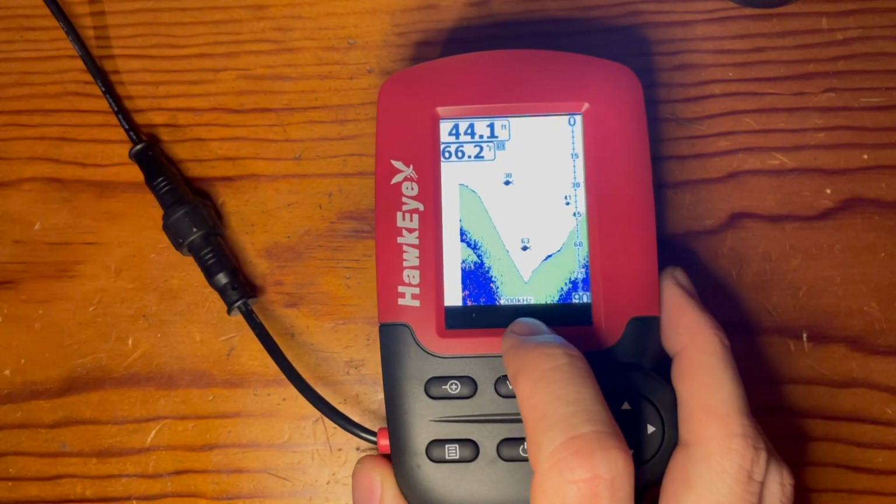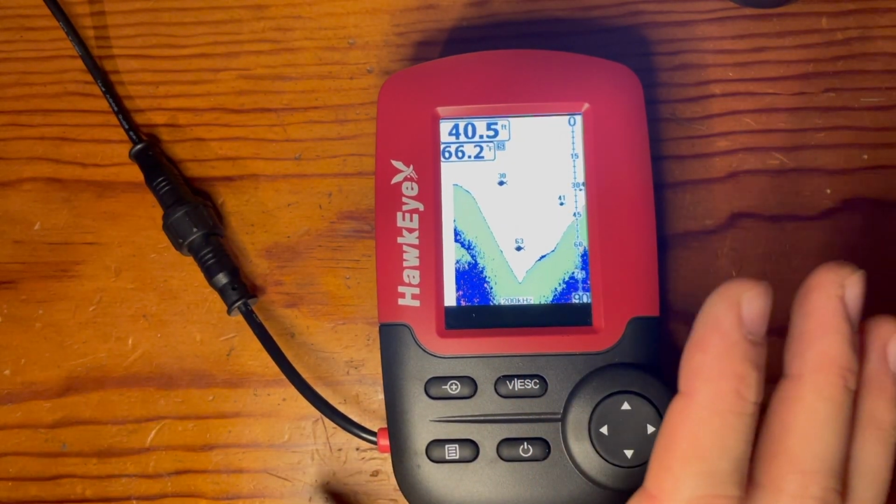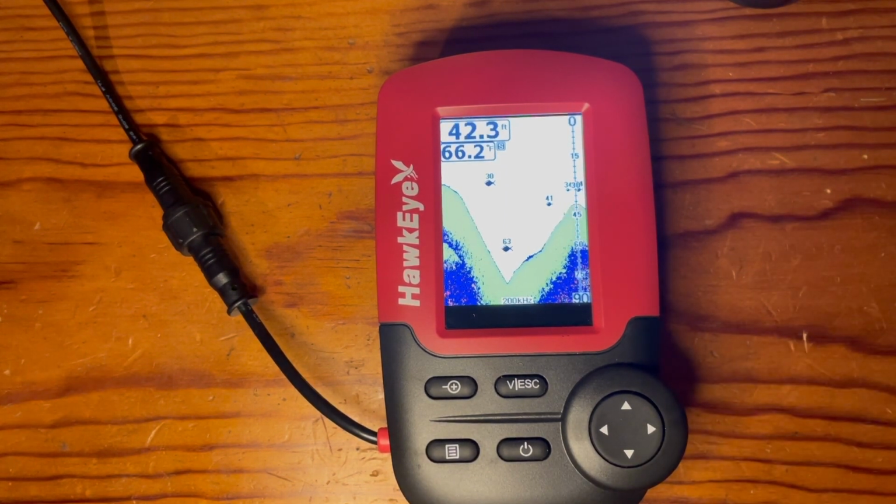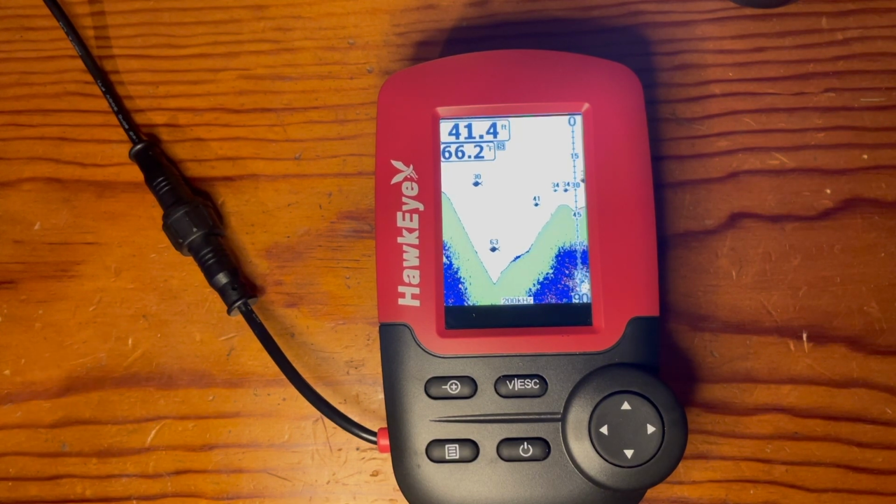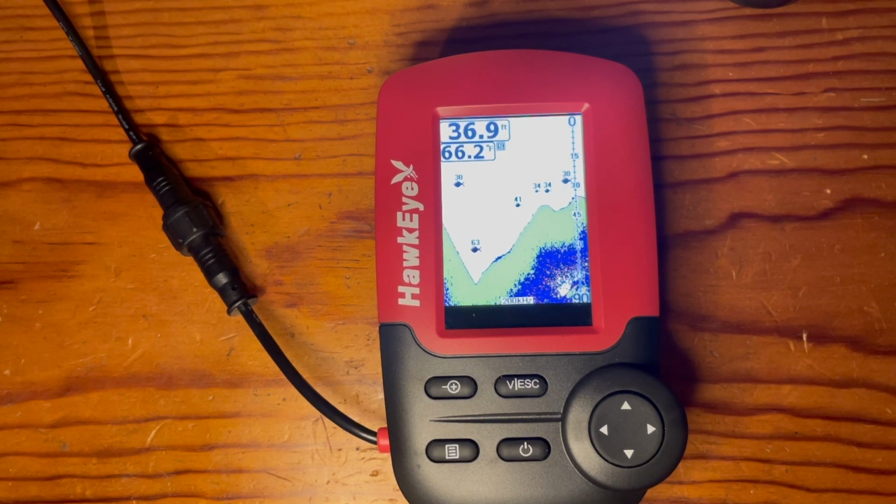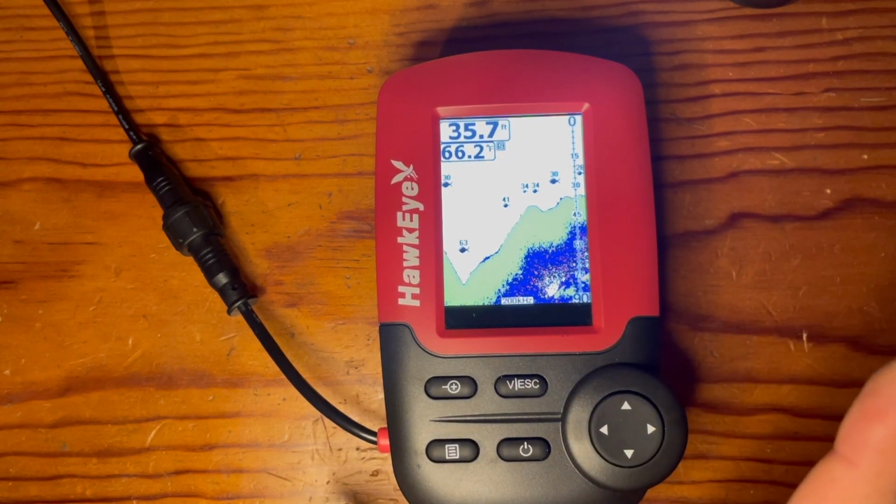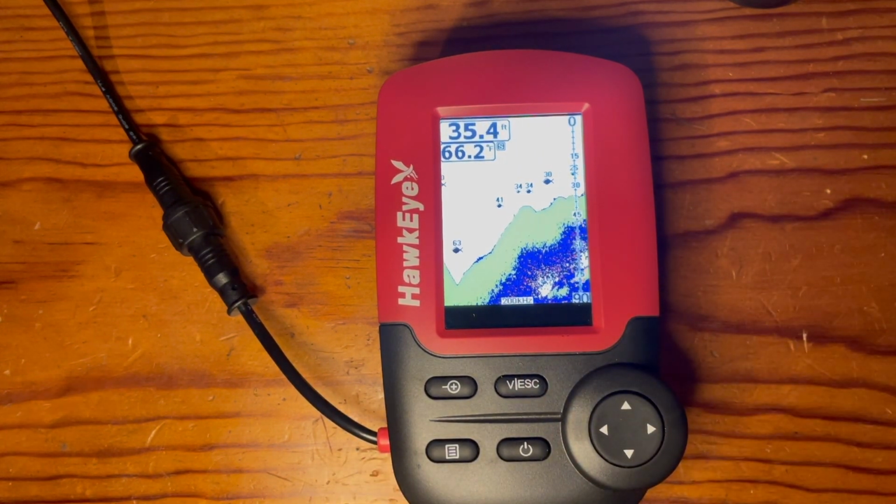So the 200 kilohertz option is really good for showing the minute details. It provides the best resolution and definition for structures and targets. It does not, however, penetrate as deep as the 83 kilohertz will. So use this method more along the lines of shallower waters where detail is important.